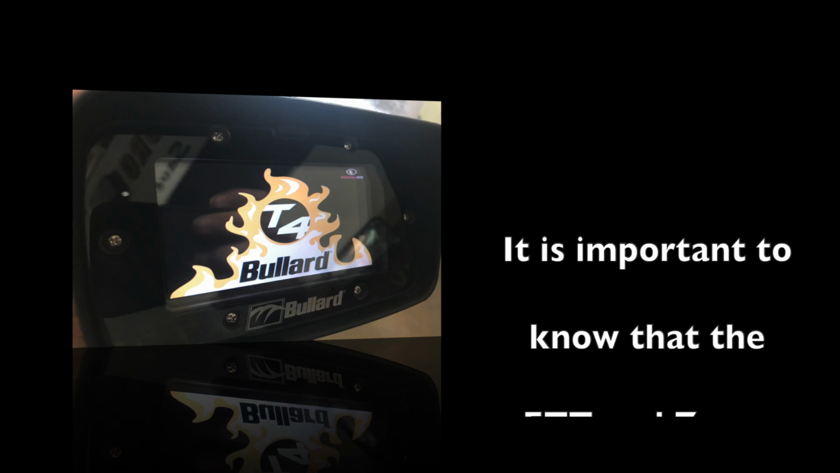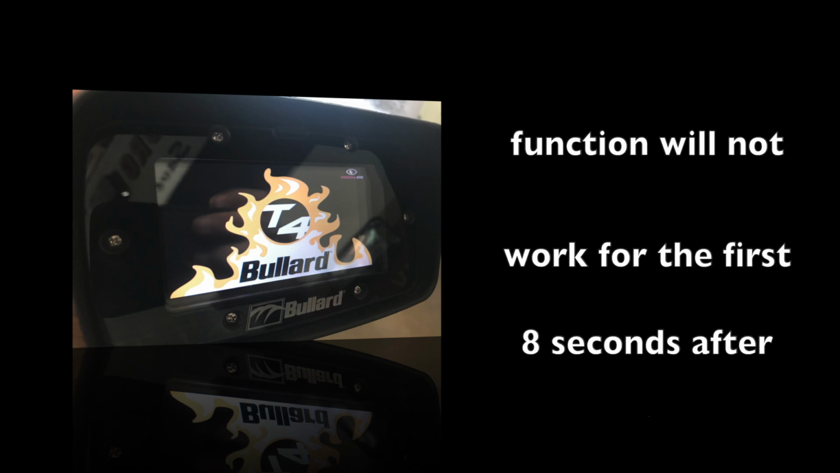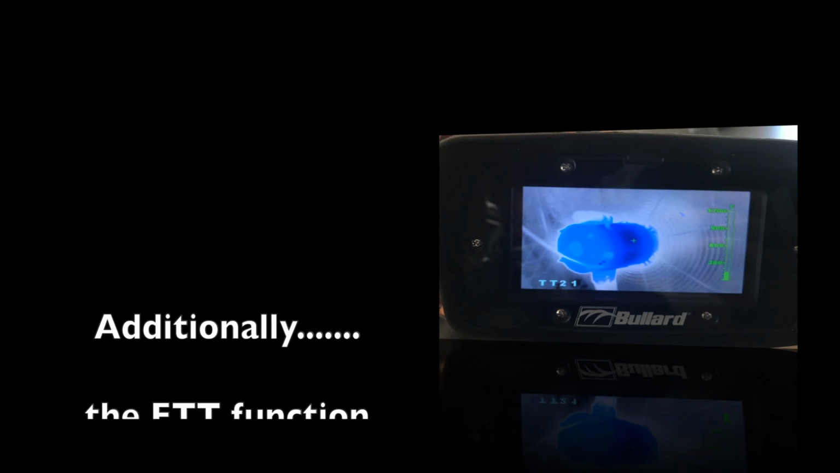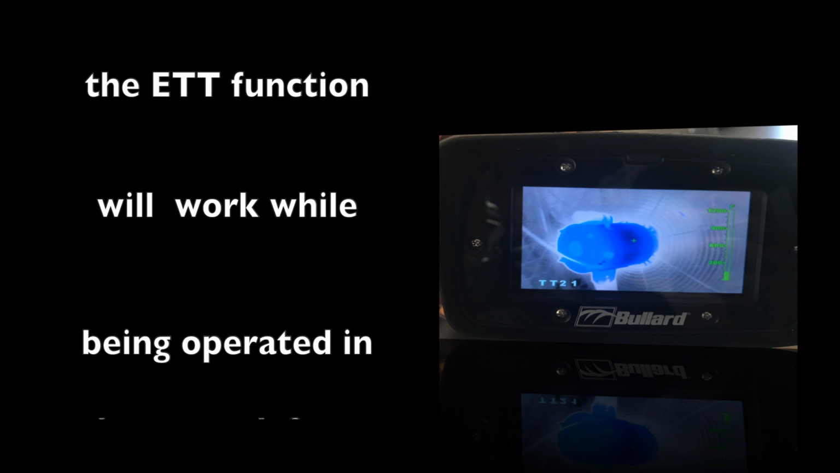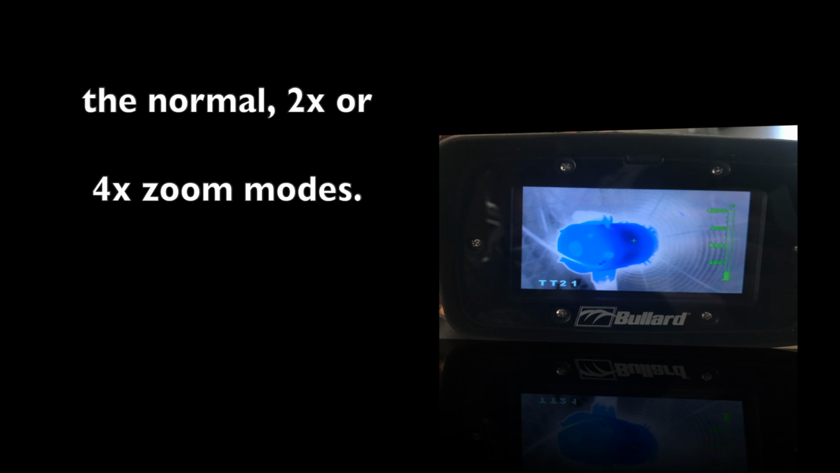It is important to note that the ETT and zoom feature will not be available to use in the first 8 seconds once the camera is turned on. Additionally, the ETT function will work while being operated in the normal, 2x, or 4x zoom modes.